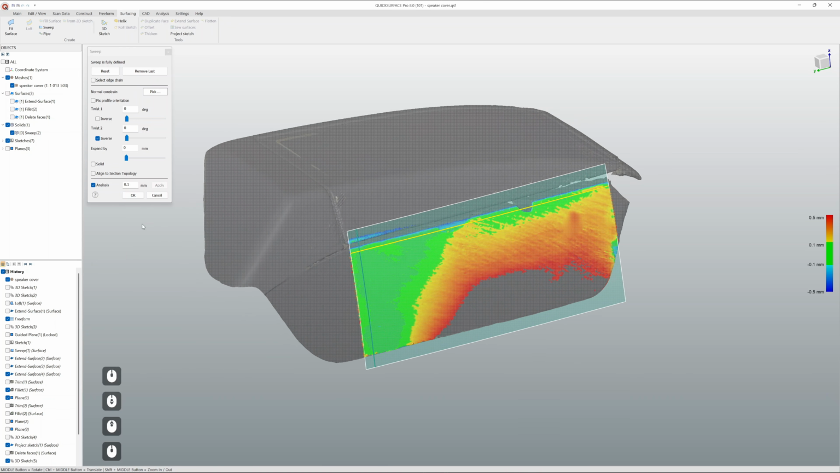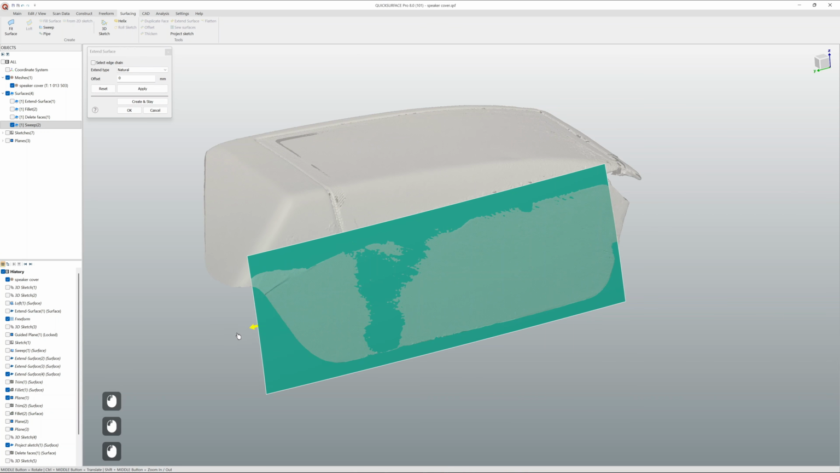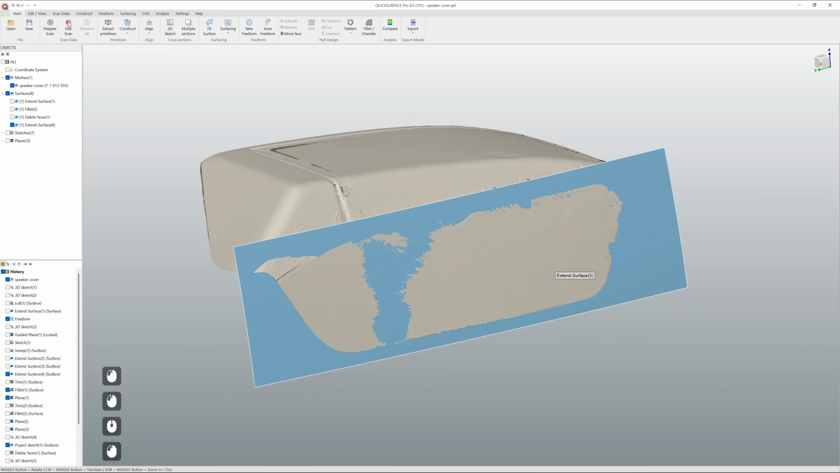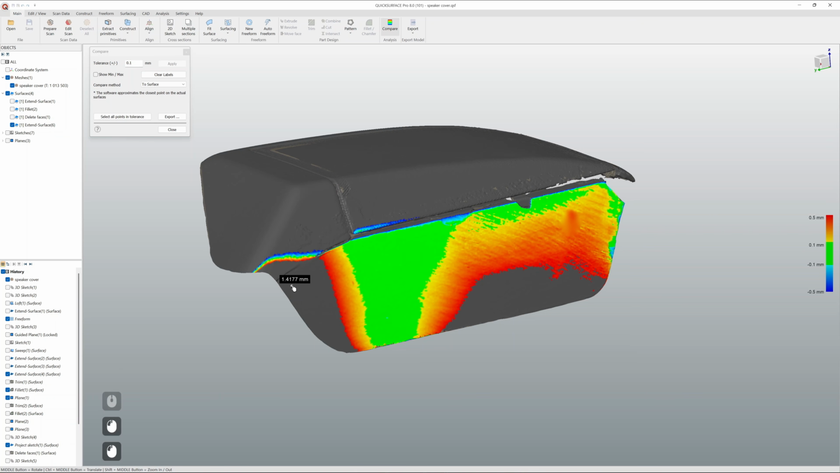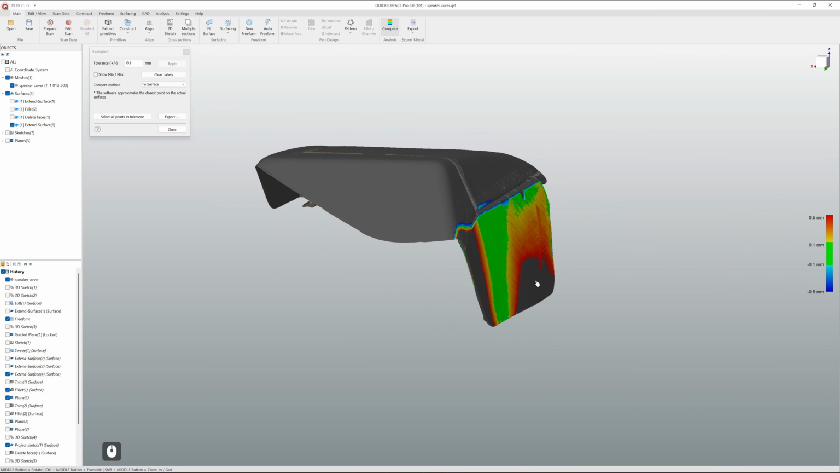So again, something that we have to assume, is it good or is it bad? Let's try to extend it in this direction. Okay, and let's repeat the same in this direction. And let's see the deviation analysis. So here, actually, it's not that much. It's like 1.5 millimeters away for a broken off part. Maybe it's not bad. Here is also below 1 millimeter. So probably I can play with this.